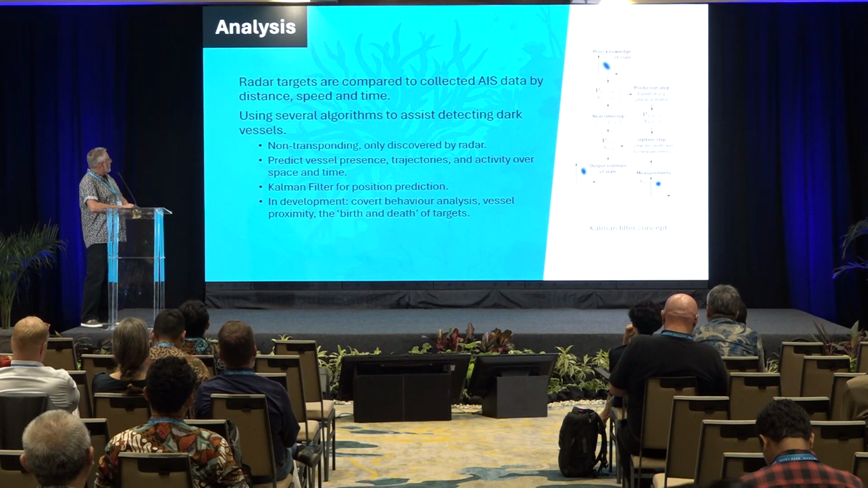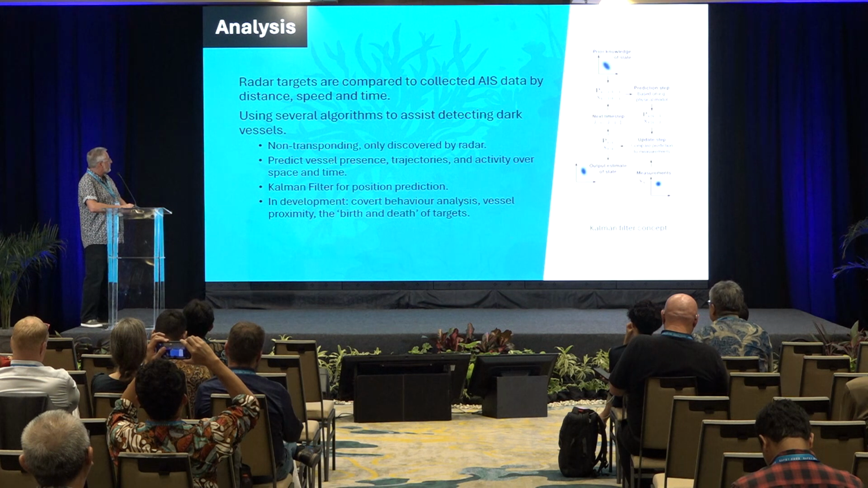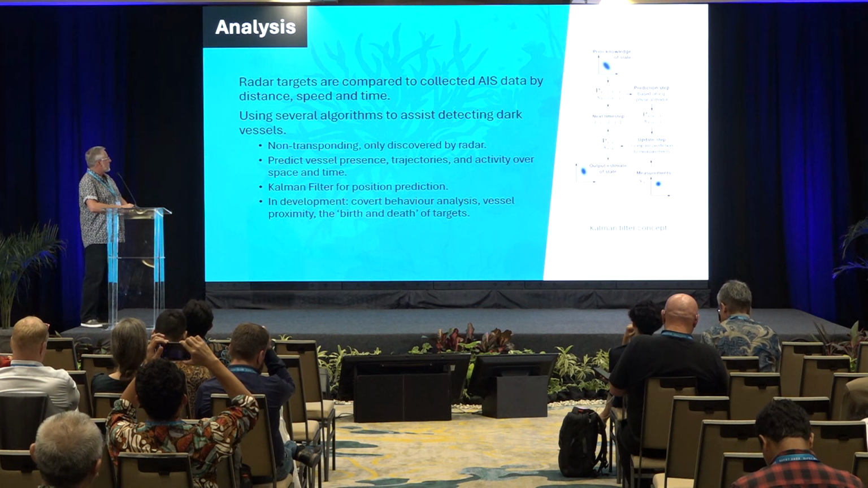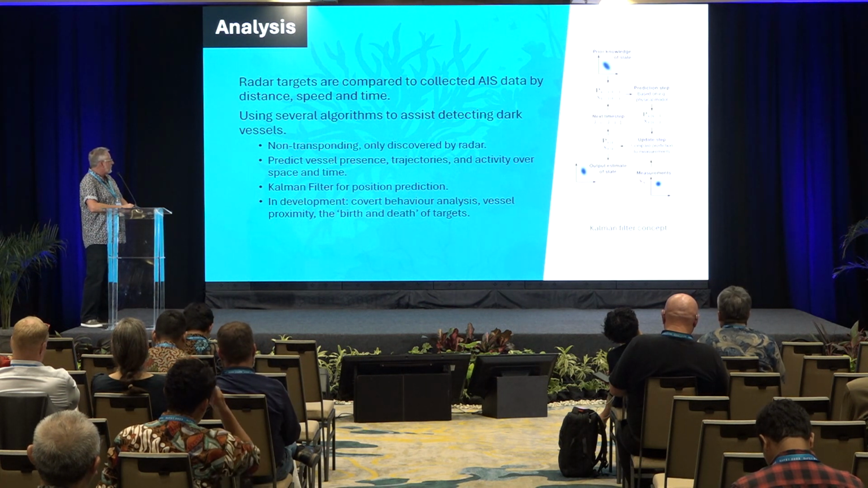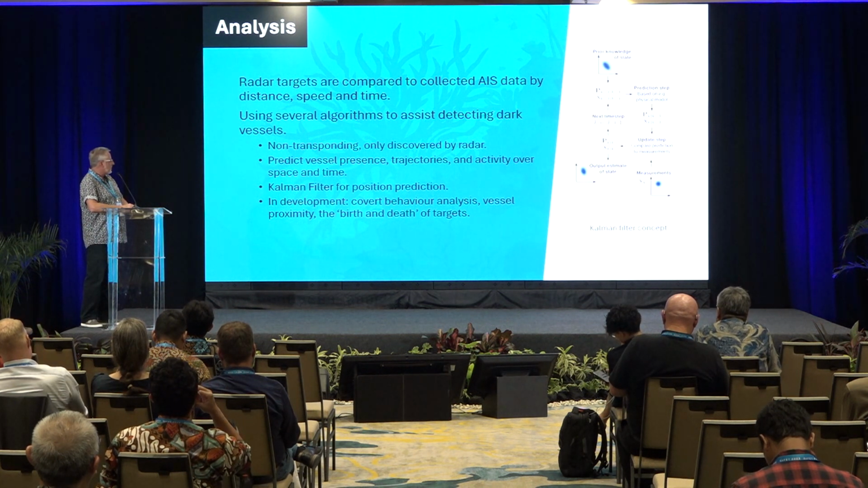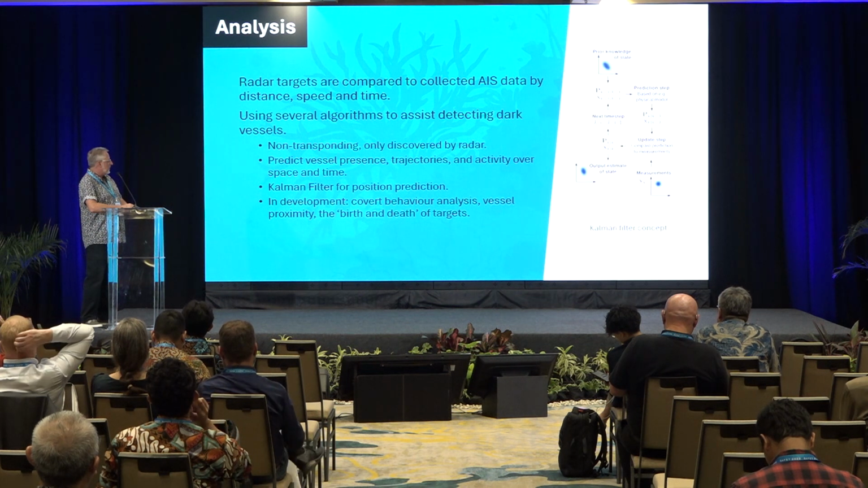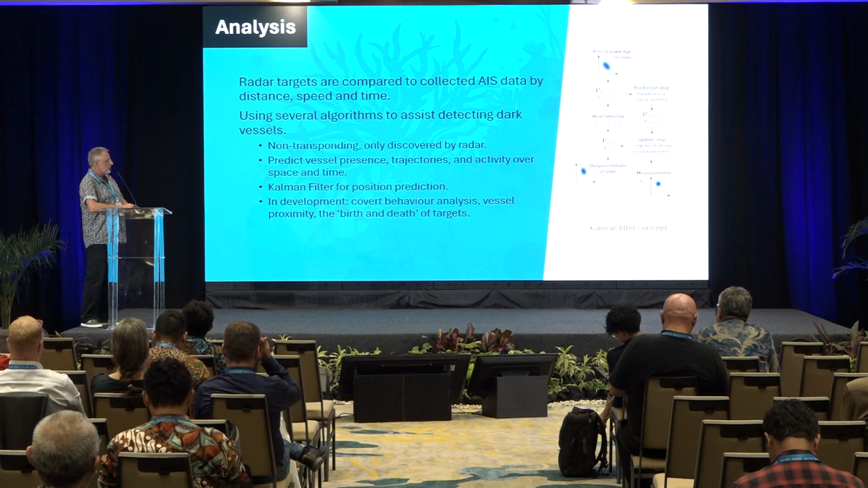When we compare RadarTrac to other systems, radar targets are compared to AIS data by distance, speed, and time. We use a couple of algorithms to see where dark vessels might be. We, of course, then find the non-transponding ones, the ones that only use radar, and we predict the vessel presence and trajectory and activity over space and time. We use a Kalman filter, which is fairly common for position prediction, and we also have in development at the moment a better covert behavior analysis that works with the birth and death, as we call it, of targets.